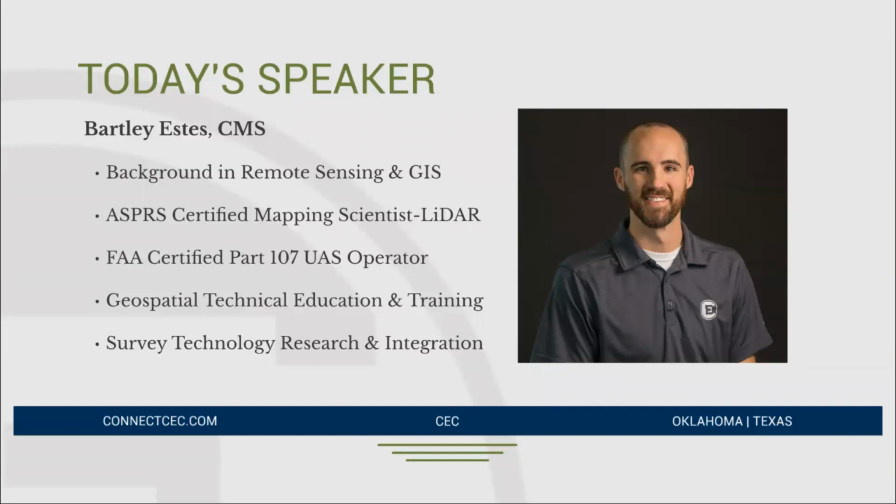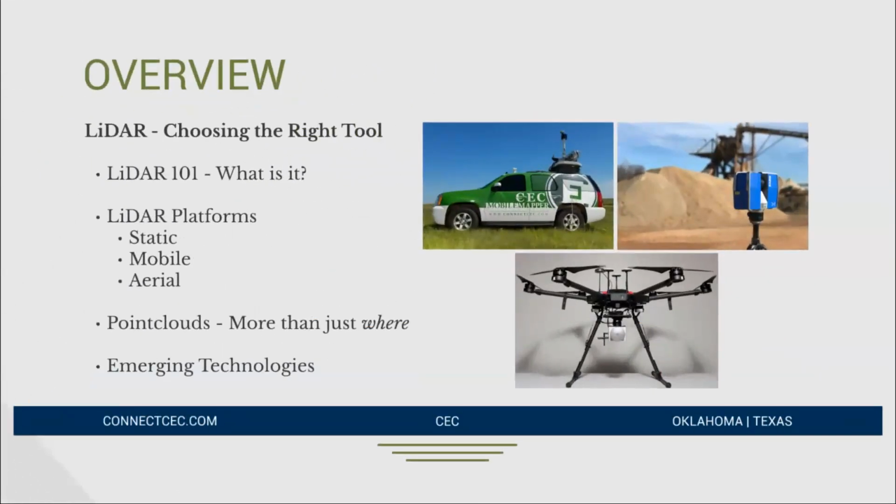So my goal today is to introduce everybody to LiDAR in general, what the technology is. If you have no idea what LiDAR is, that's totally okay. We're going to start with the absolute basics, and then hopefully introduce you to the different platforms, because LiDAR technology inherently operates on the same principles, but it comes in many different shapes and sizes.